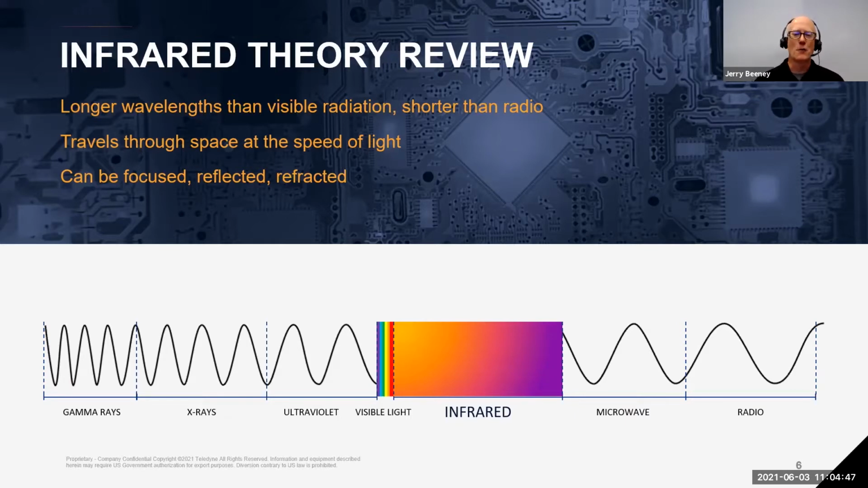The wavelengths of the infrared radiation are longer than the visible wavelengths our eyes are actually tuned to see, but they're shorter than microwaves and radio waves. But just like visible light, infrared radiation travels through space at the speed of light, and infrared energy can be focused, reflected and refracted just like visible light can. You just need some special materials or optics to do those tasks.